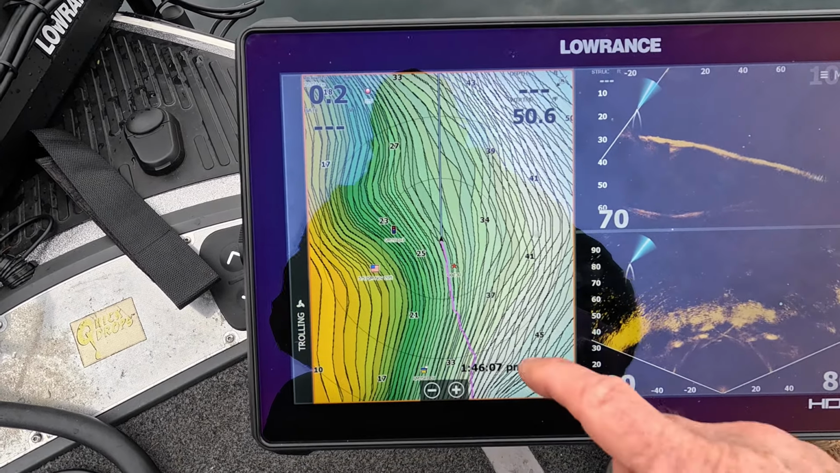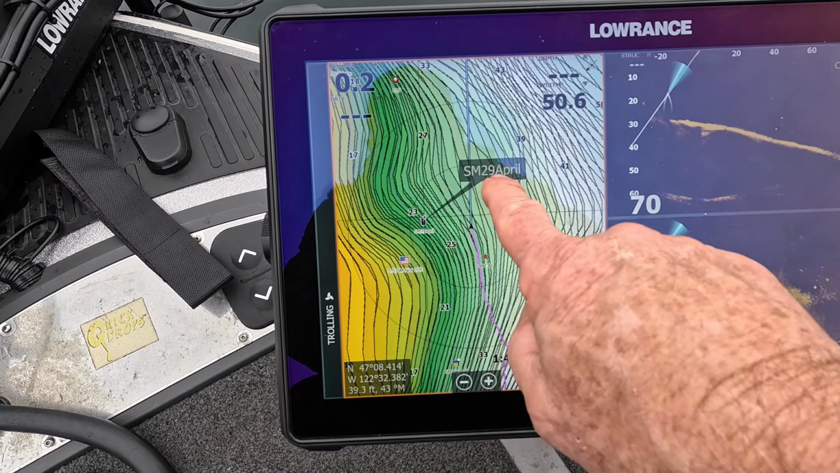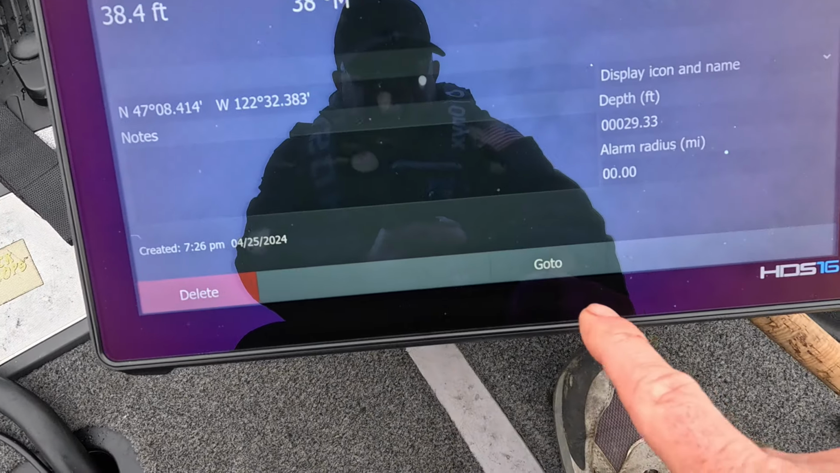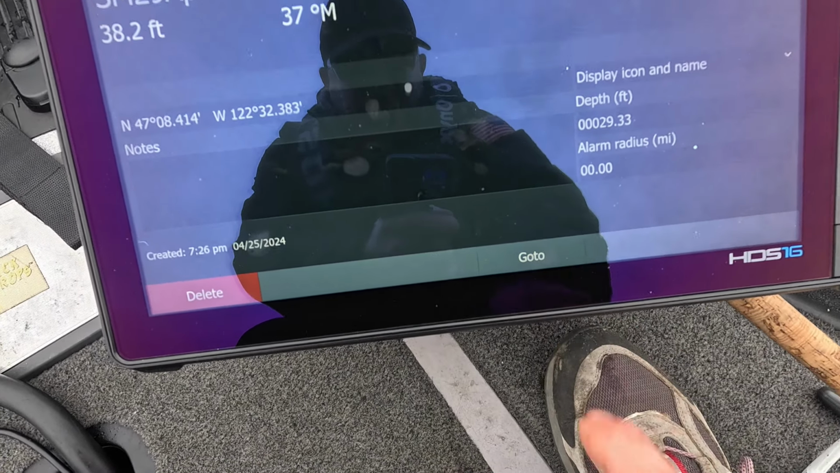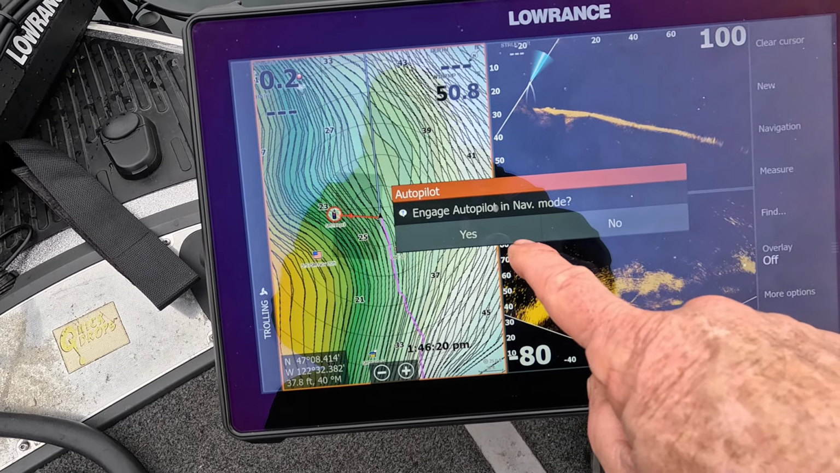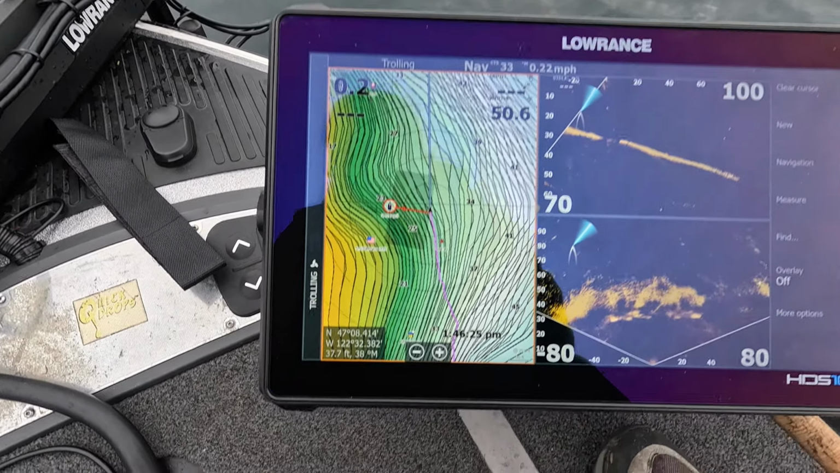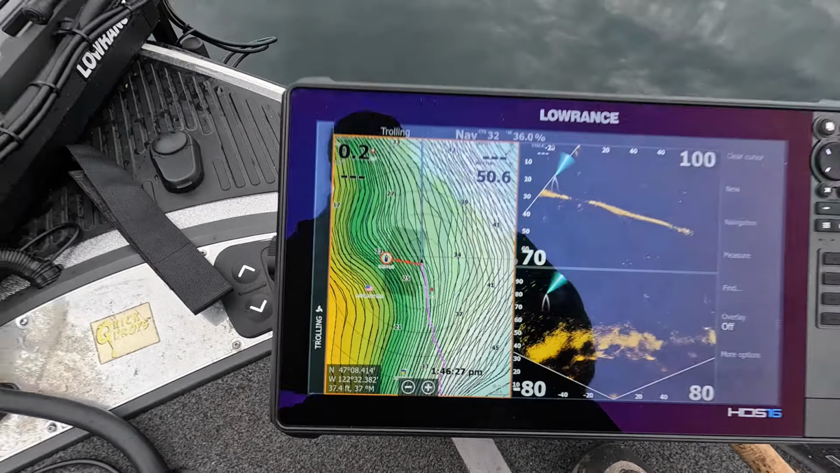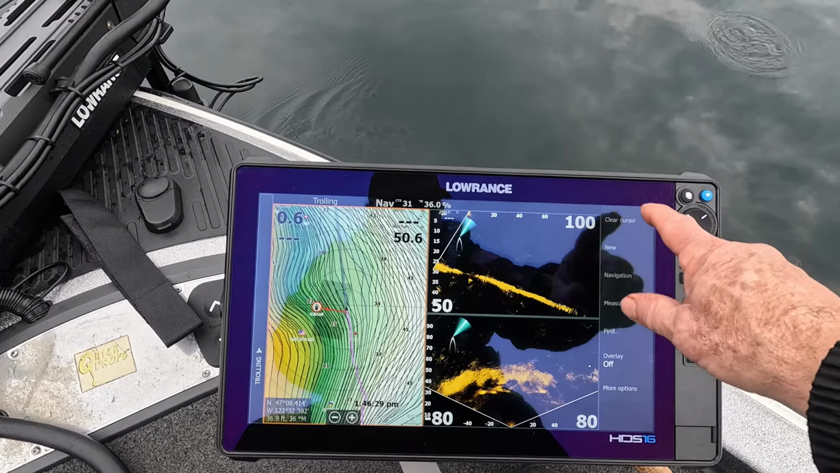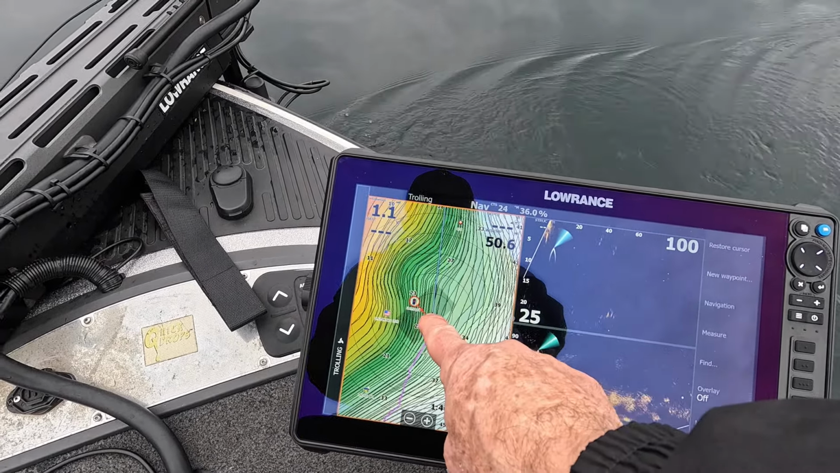Let me show you how I go to a waypoint with the autopilot. I press a waypoint, and when the name comes up, touch the name, then go down here to go to, hit go to, and it'll ask if you want to engage the autopilot in nav mode. Hit yes, and then you can turn up your speed just a little bit. I'm going to clear the cursor, and now you see it's taken my boat directly to that waypoint, and when it gets there I have it programmed to anchor.